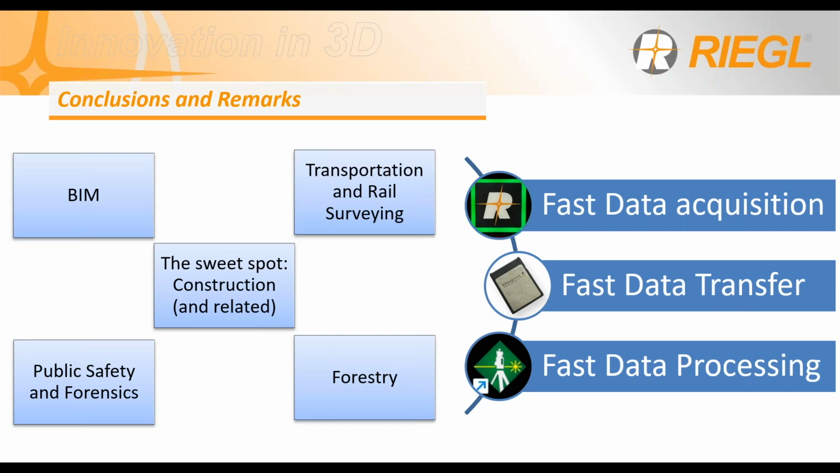Conclusions and remarks. Our work during laser scanning and further deliverables are essential for many design and engineering tasks along a project scope. So it's for construction, and even more, for documenting the construction process, checking tolerances, assessing finishes, and checking layouts and more, right?